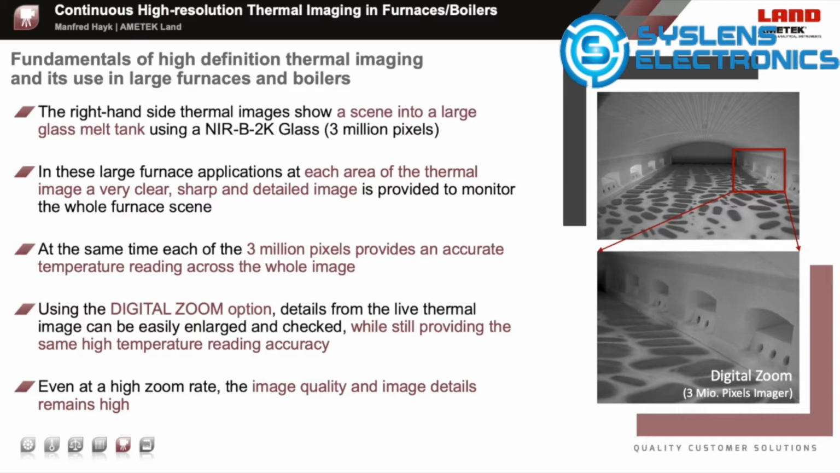With this digital zoom option, no temperature readings are affected, but the zoomed image scene is enlarged and shows this area very highly detailed. This enables the operator to inspect all areas of the furnace scene within the field of view of the camera used at each time.